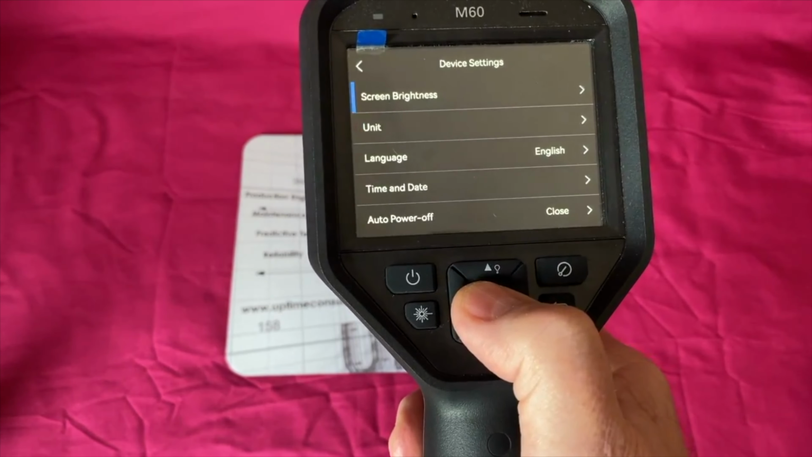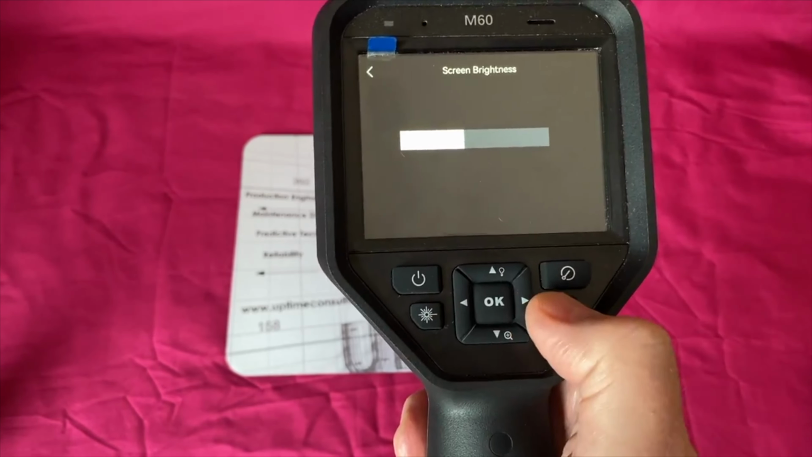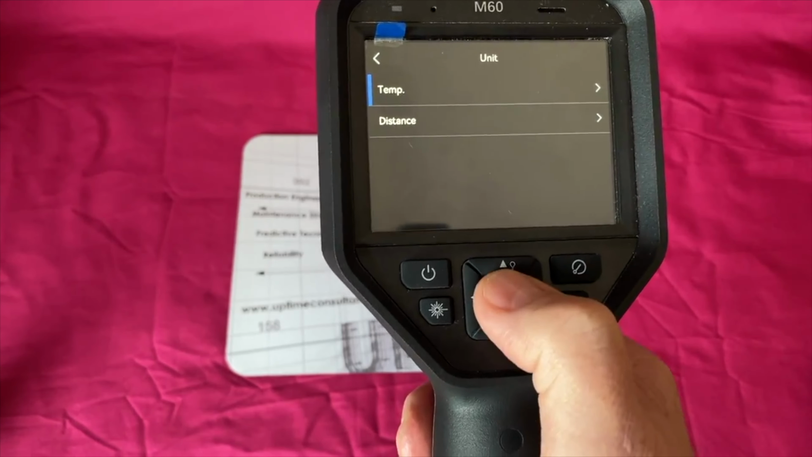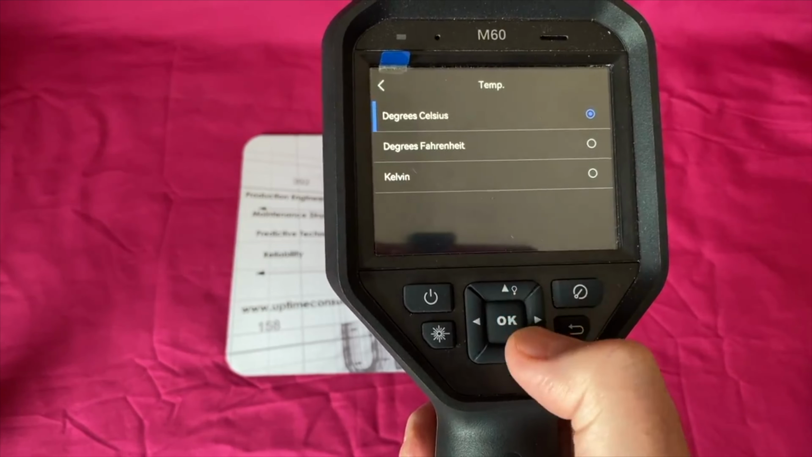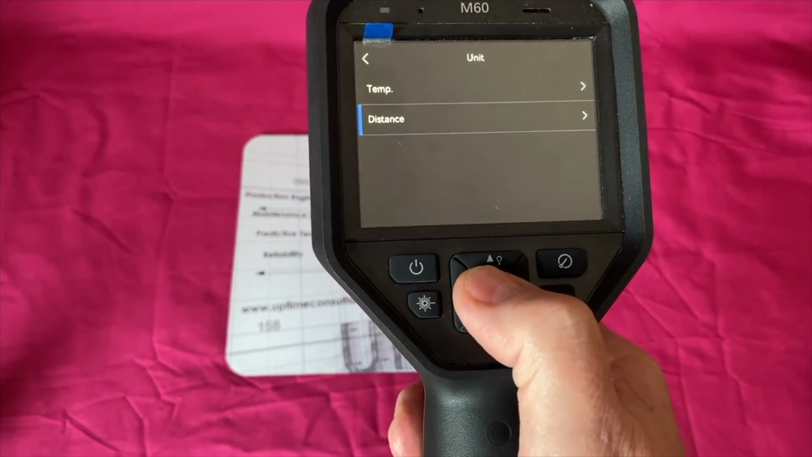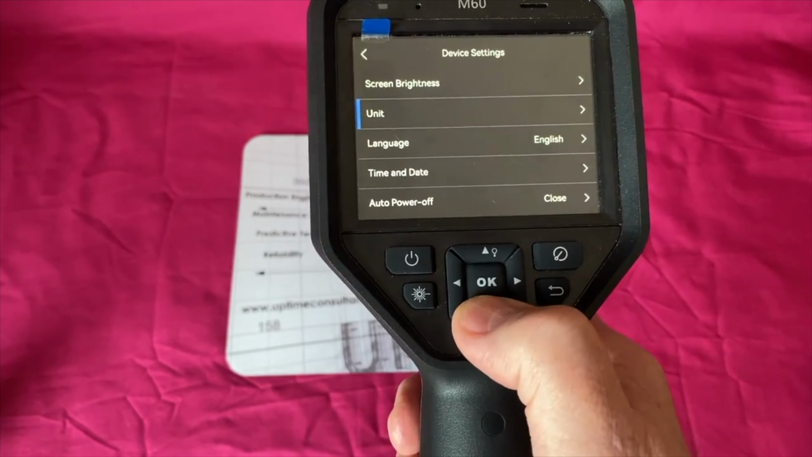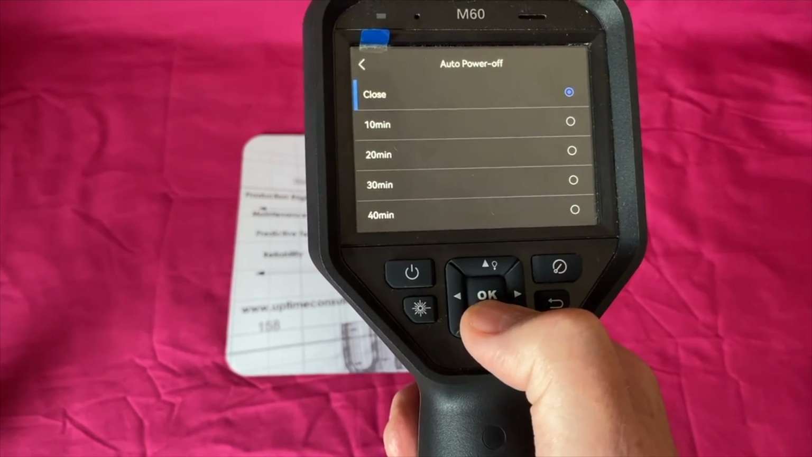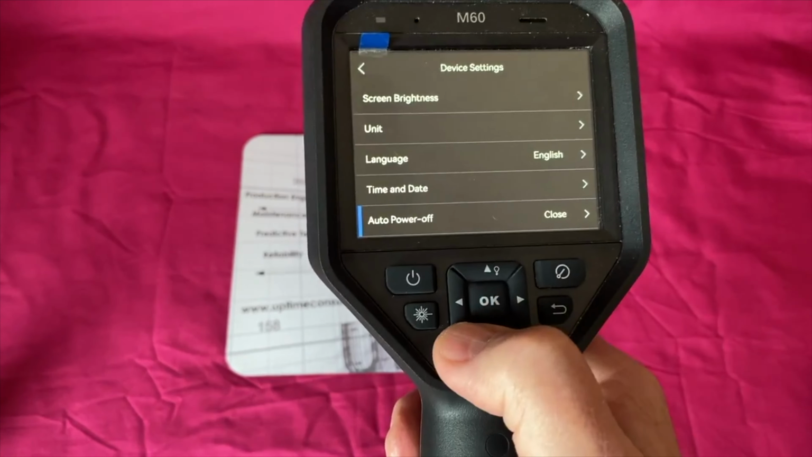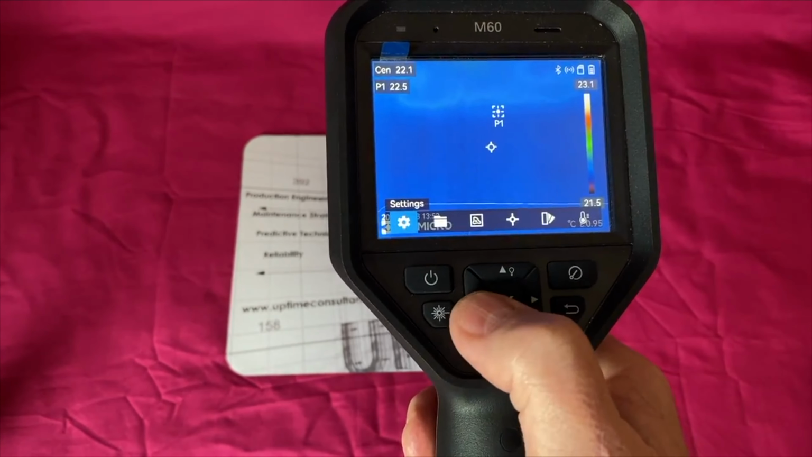Device settings, we can adjust our screen brightness up or down. We can choose our units of temperature, Kelvin, degrees Fahrenheit or Celsius. Well, we're Celsius here. For Americans, you want Fahrenheit. And I'm setting meters, not feet. All very intuitive. Set your language, set your time and date. I think I've got it set on 10 minutes. I know it's closed. But you can set a 10-minute timer so it closes down. Right, so that's that bit of the settings.